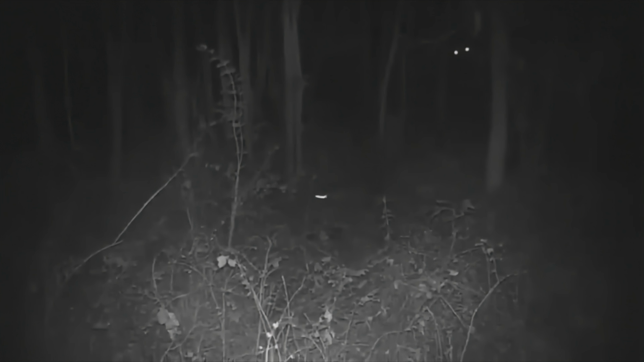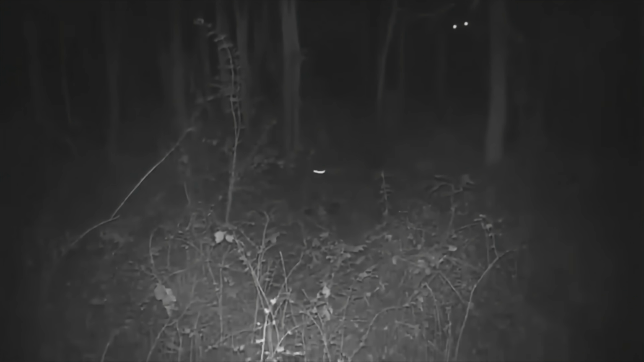I also can't decide whether this creature has crawled out of the woods and was startled by the camera, or he's in an aggressive stance waiting to rip the camera off the tree or even pounce on something. Jeff is at a loss. He's lived in those woods for a long time. He sent it to his park ranger buddy and he didn't know what it was either.